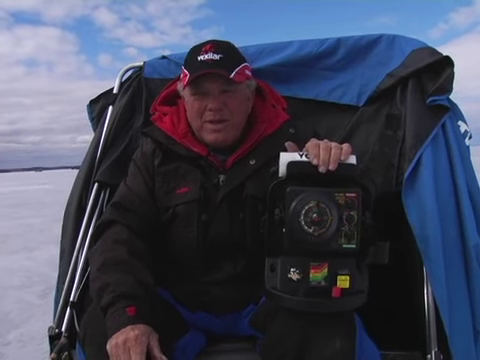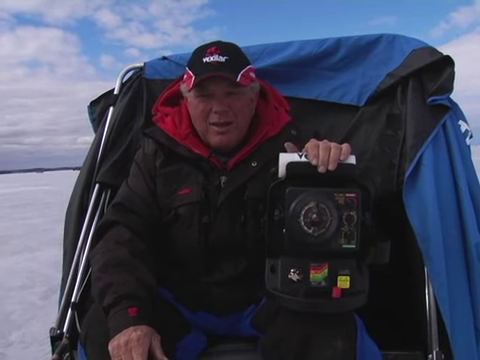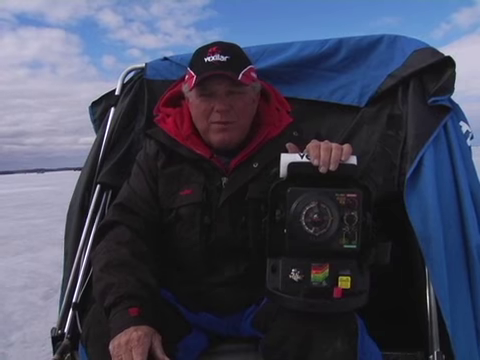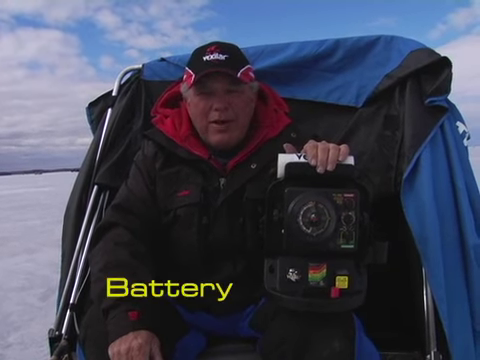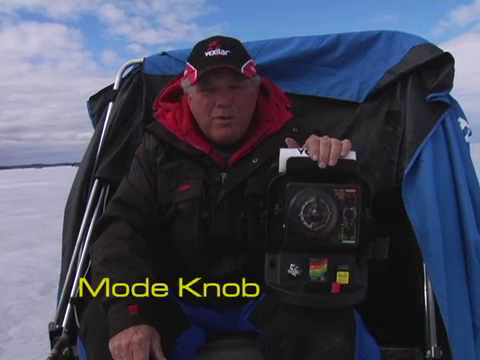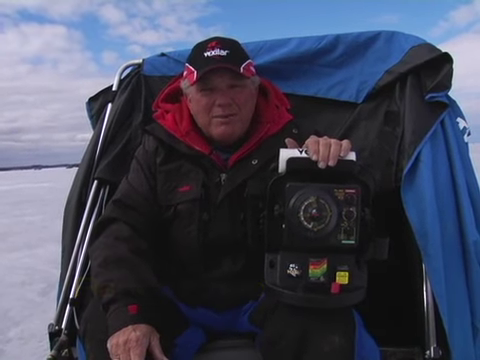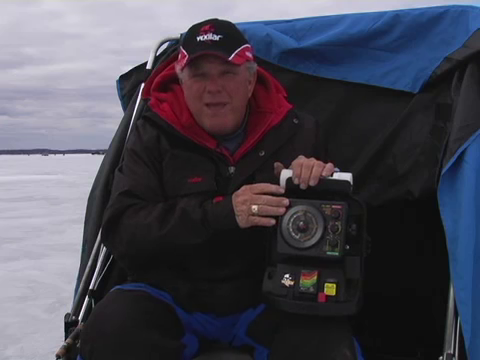Heck, it only has 3 knobs to master, no confusing menus to sort through. Best yet, it only takes a few quick adjustments and you're good for all day. I use a simple 5-step process for easy setup at the start of every day. First, the battery. Second, the transducer. Third is the gain knob. Fourth is the mode knob. And fifth is the range knob. Your Fl-20 will be ready to use after you master these 5 easy steps.